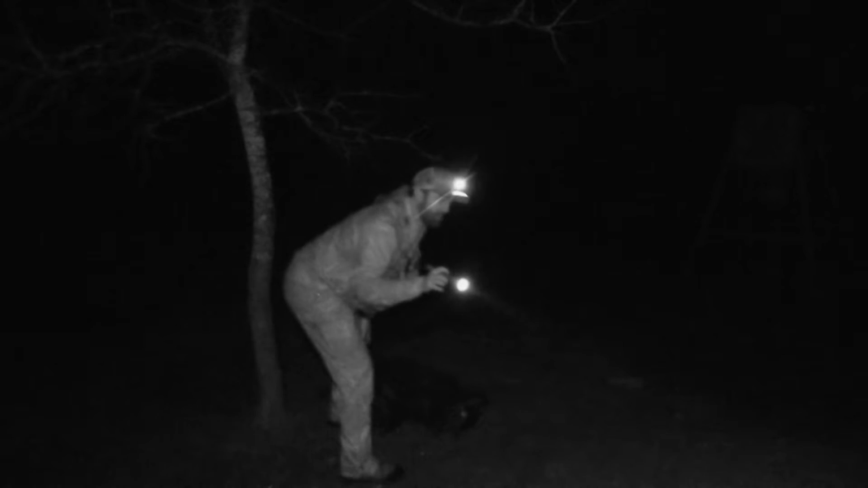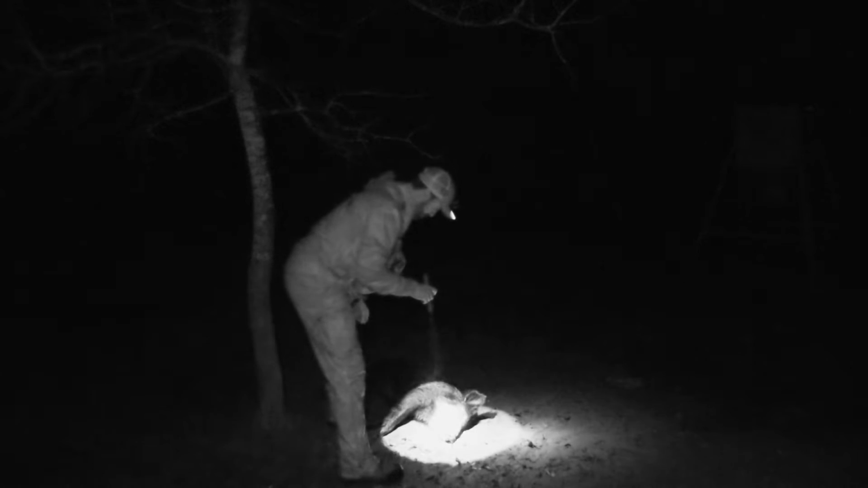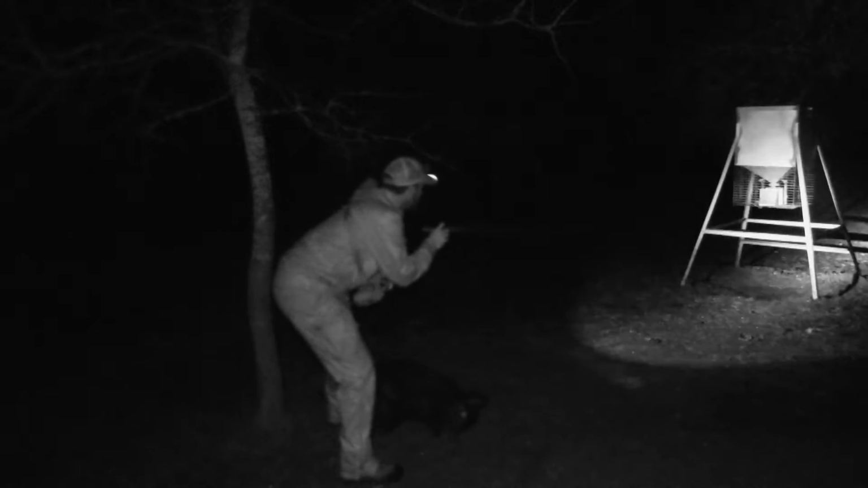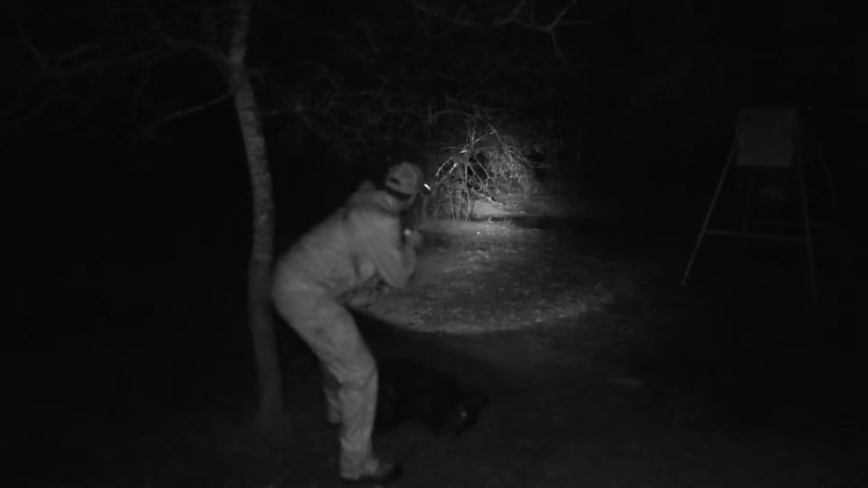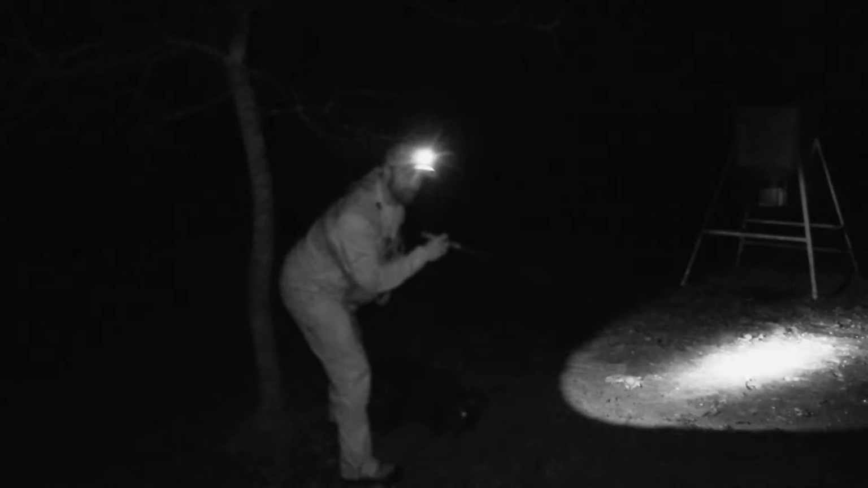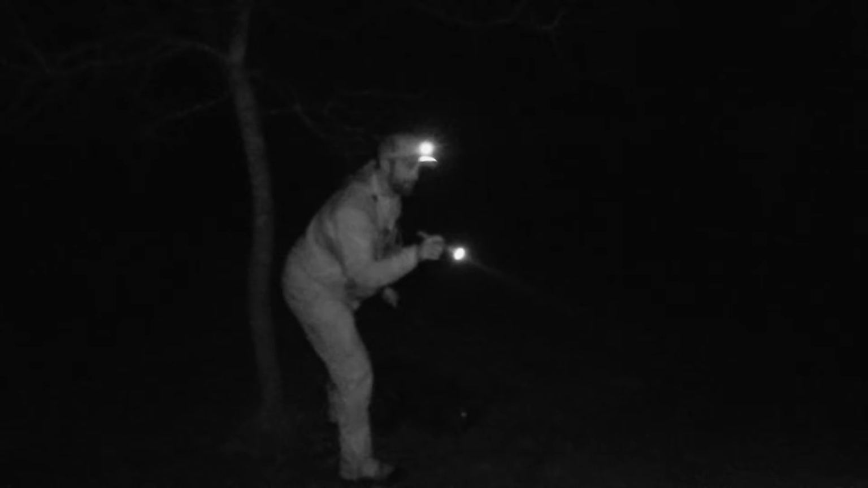Well, little sow. All the ones that came in that I saw were all about the same size, so there weren't any big ones that I could see, no big boars. They came from up here, and then all of a sudden you see one and then they were everywhere. Come on over here, Lane.